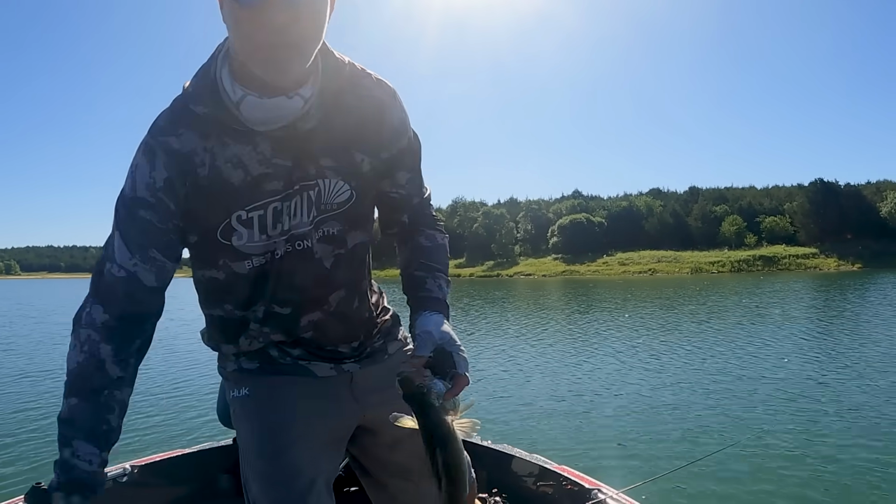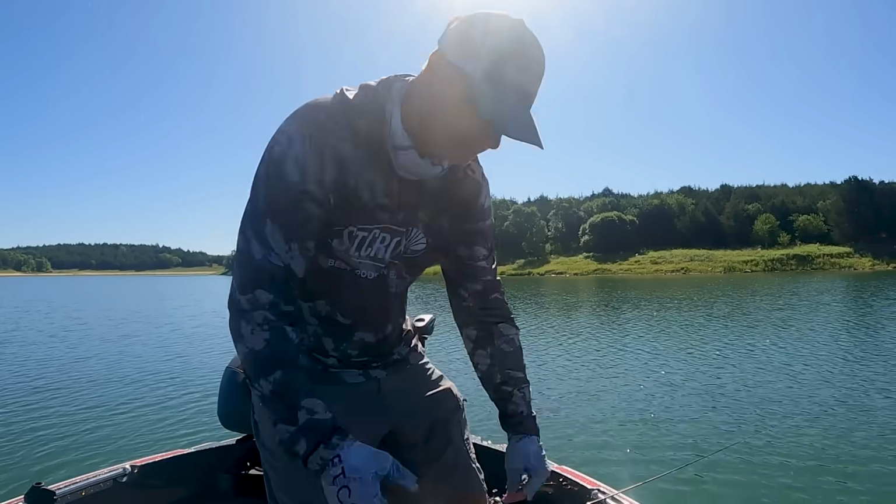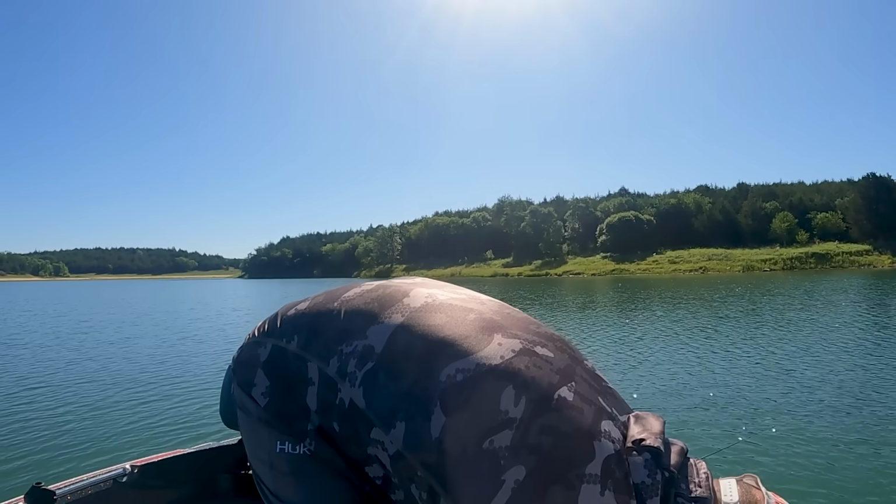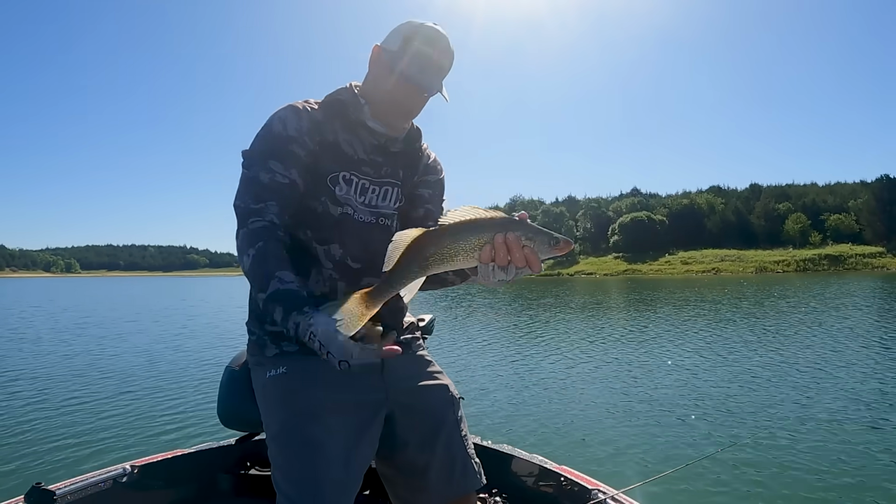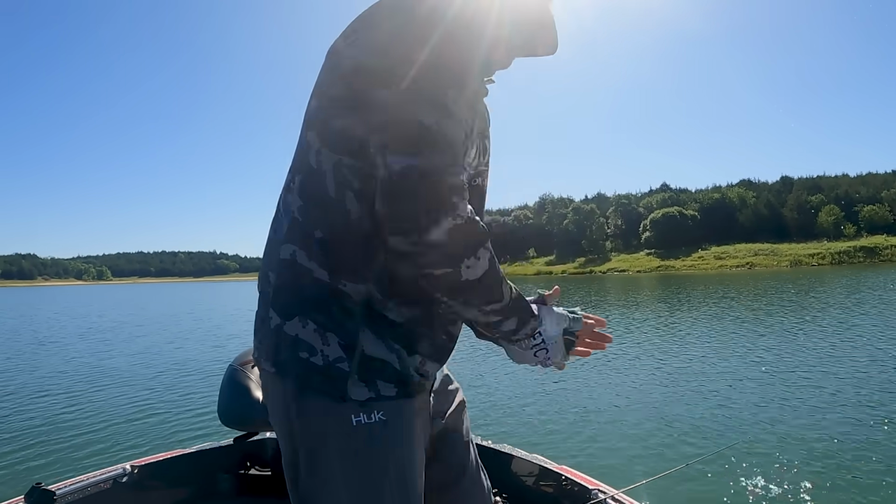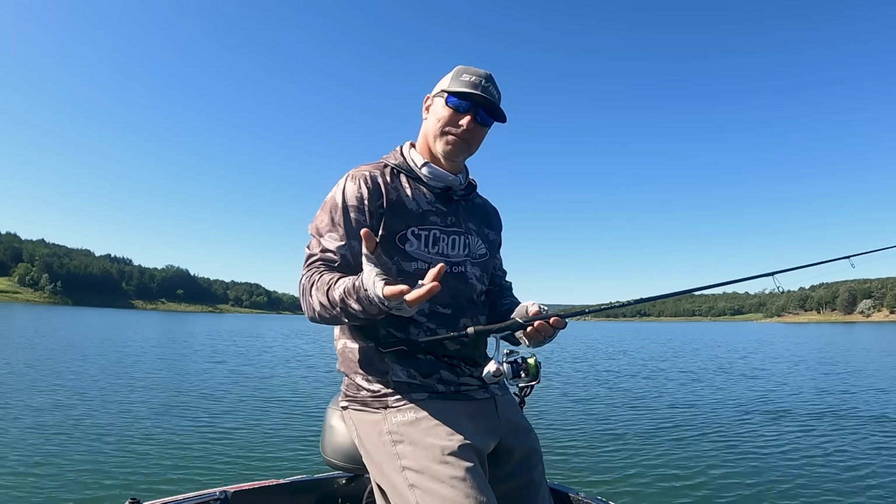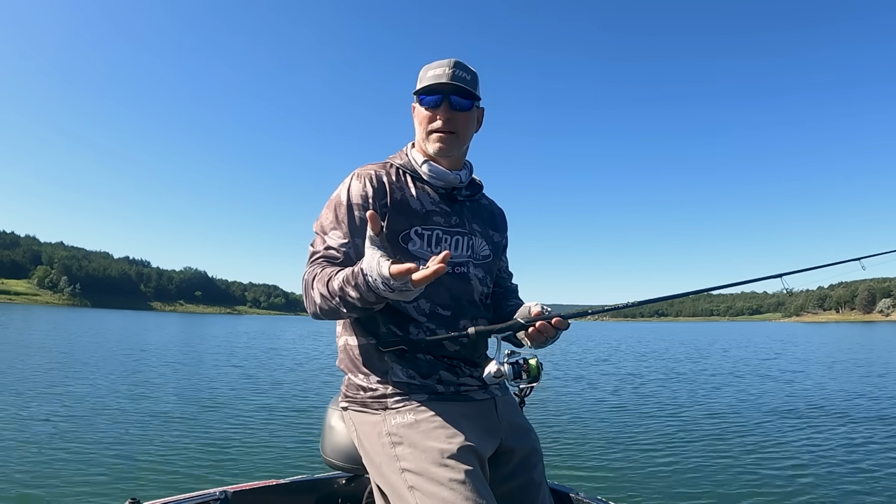So we just had another boat roll in right here on us. It's nice, about an 18 incher, 17. Healthy, good color. Get her back. All right, so you can see there's a ton of bait down there. These could be mayflies. Could be the young of the shad just hatched here too.